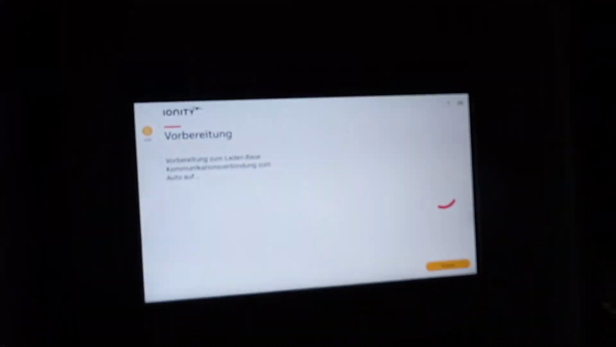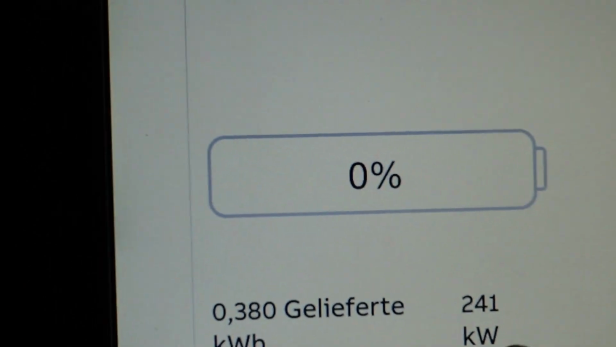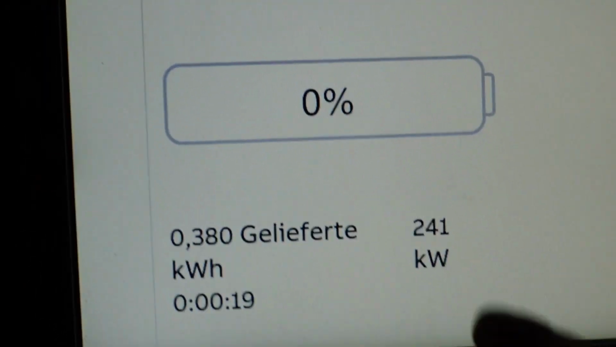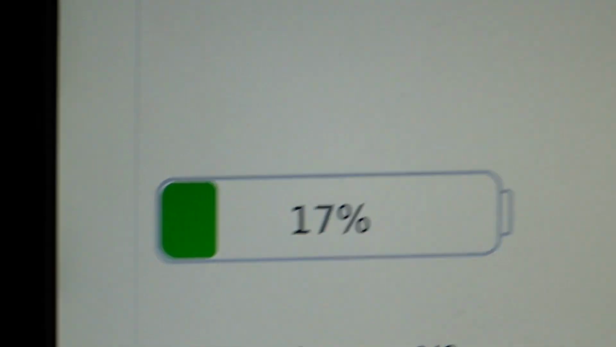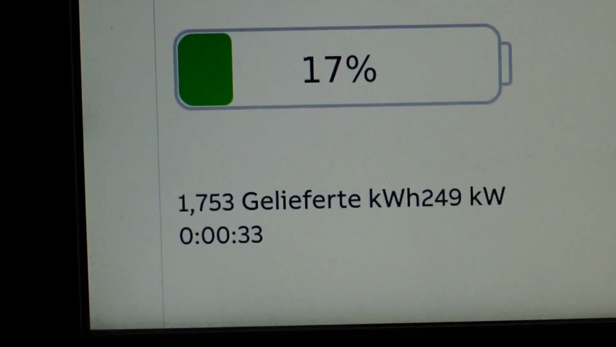I hope I can eat something at this restaurant because I'm literally starving. Already started at max speed, but so far, oh yeah, got it. So we are charging at almost full speed. Now let's get something to eat.